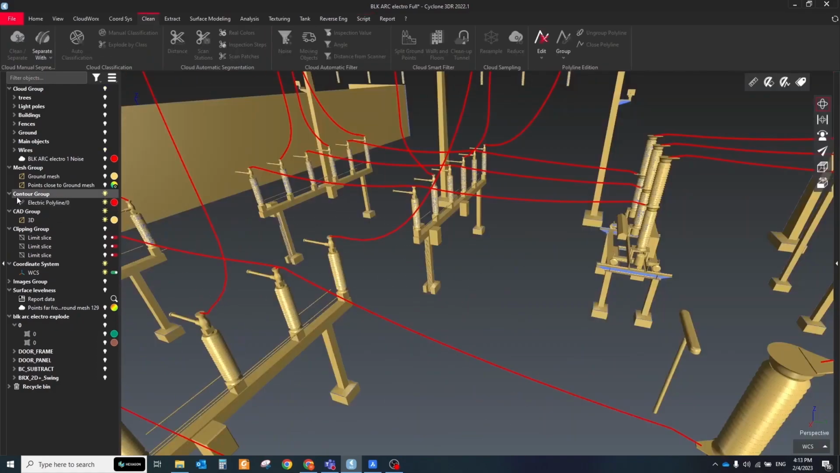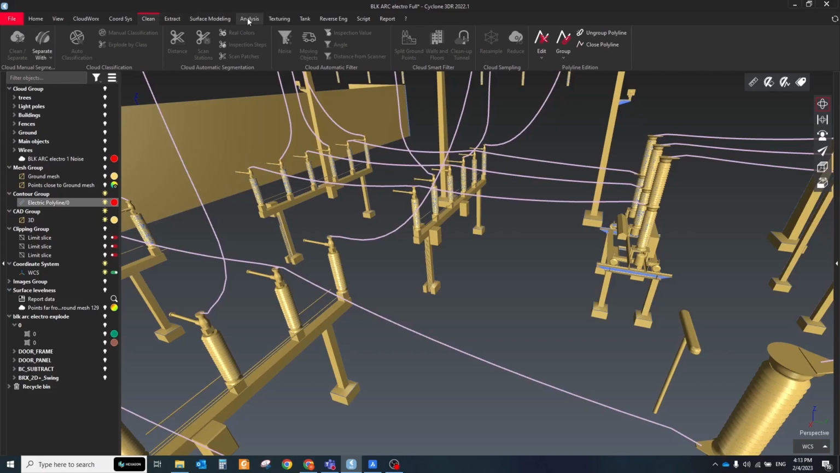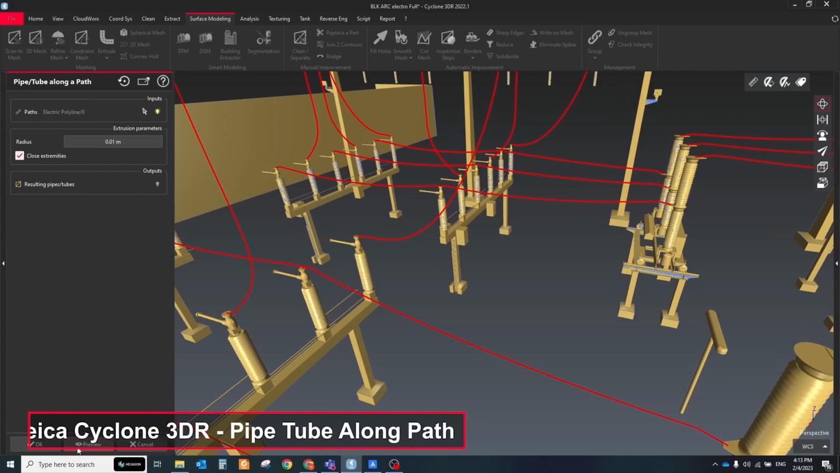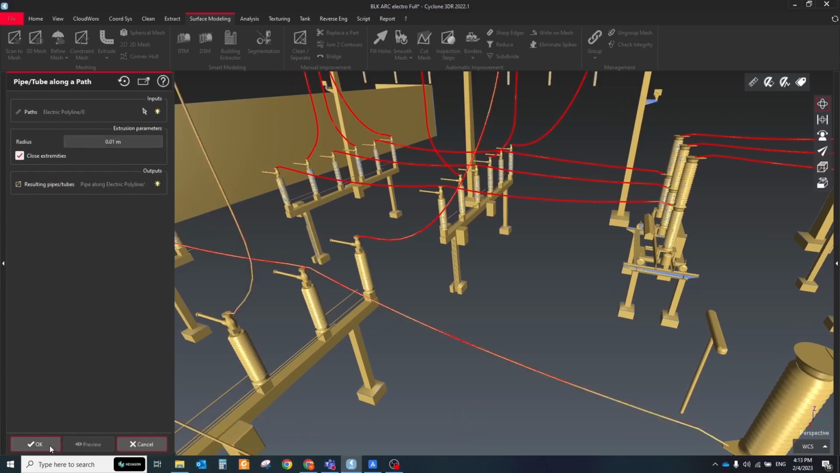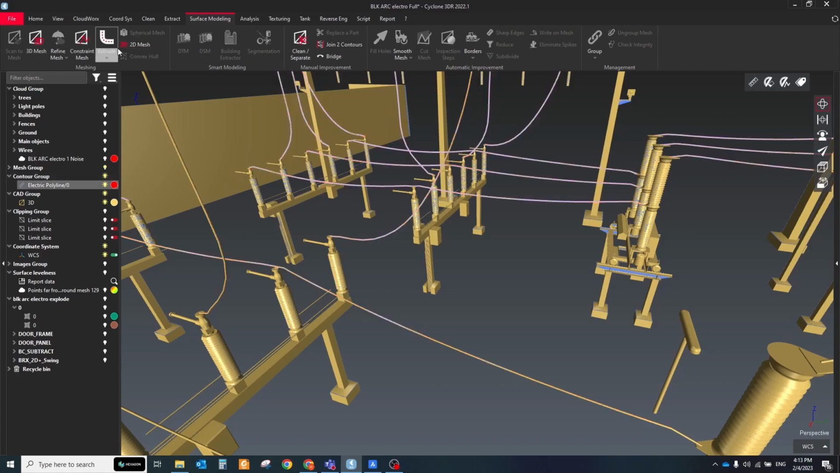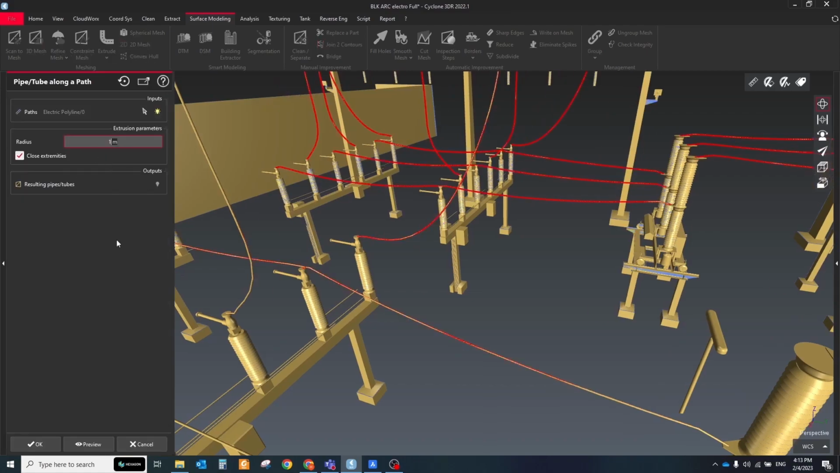To convert extracted wire polylines to the model, use the Pipe Tube Along Path tool. This command creates a 3D mesh corresponding to a circle extrusion along the path. Select one or more polylines to extrude along. Define the radius of the circle used for the extrusion computation. I used a 1 cm radius to generate the model of wires.